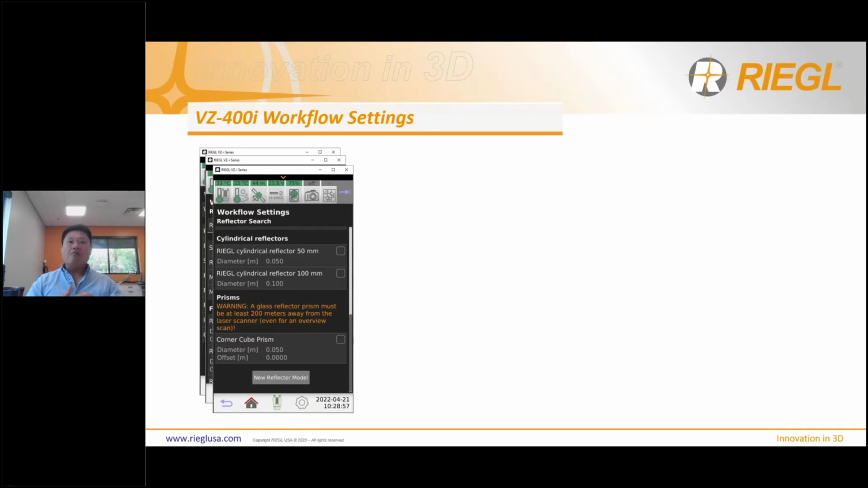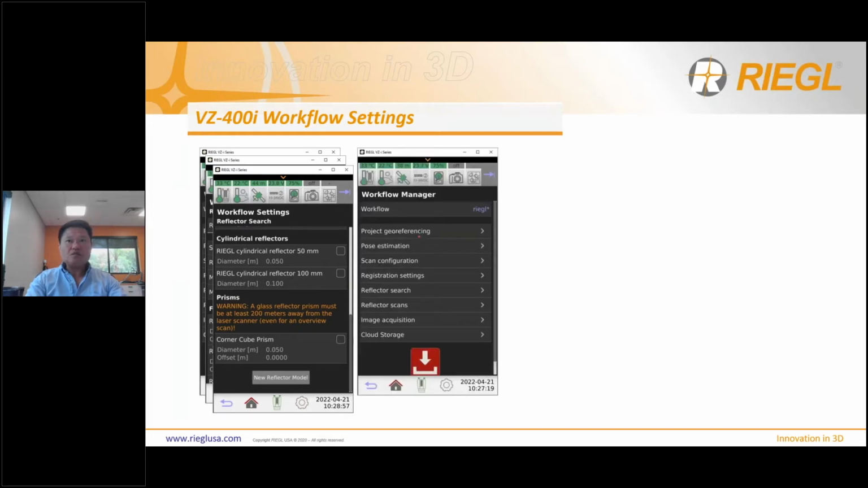It will still scan, but it will not detect that target and will just cause no data on a small portion of the data, right? So make sure if you're using the prism, have an optimal distance so that the scanner can pick it up at long range.